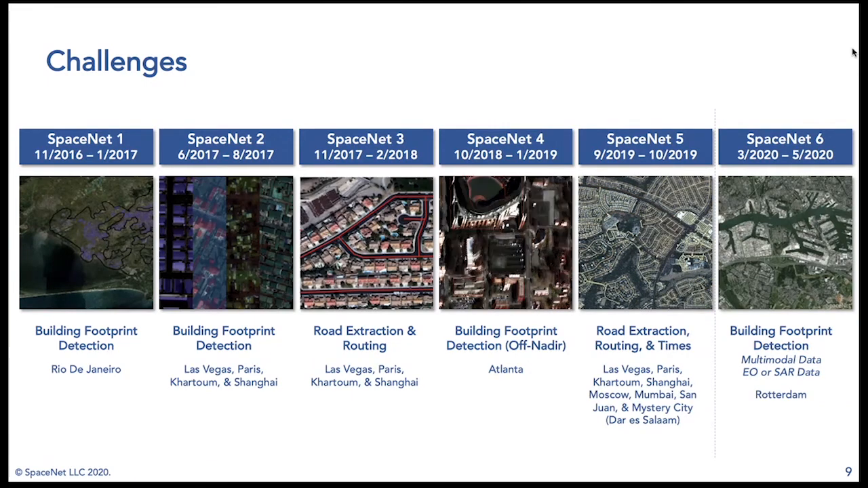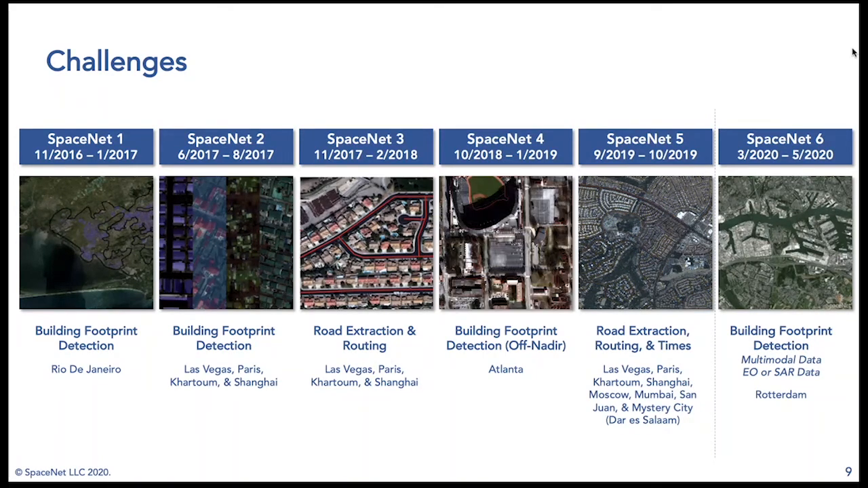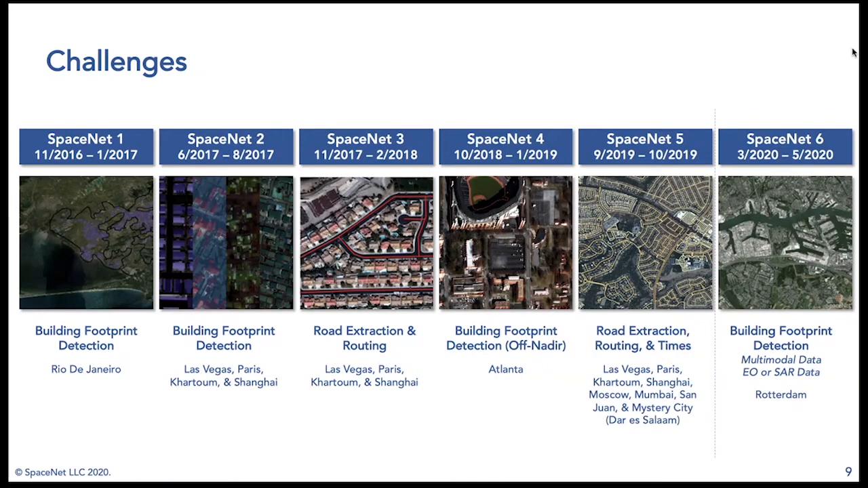And SpaceNet 5 revisited road network extraction, but brought it into a more realistic, real-world scenario by asking challenge participants to not only extract the road network, but also extract reasonable travel speeds on each segment of road, which is the missing link needed to estimate the actual optimal travel routes and travel times and other kinds of real-world things that one would want to know about a road network.